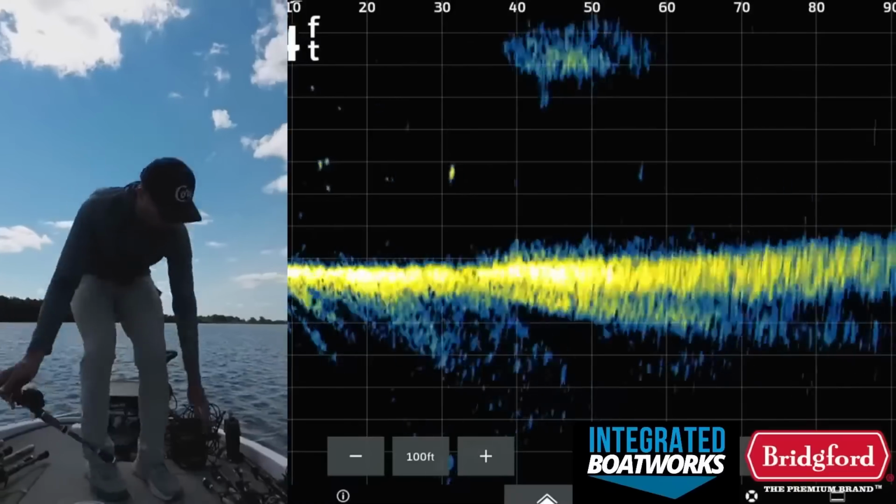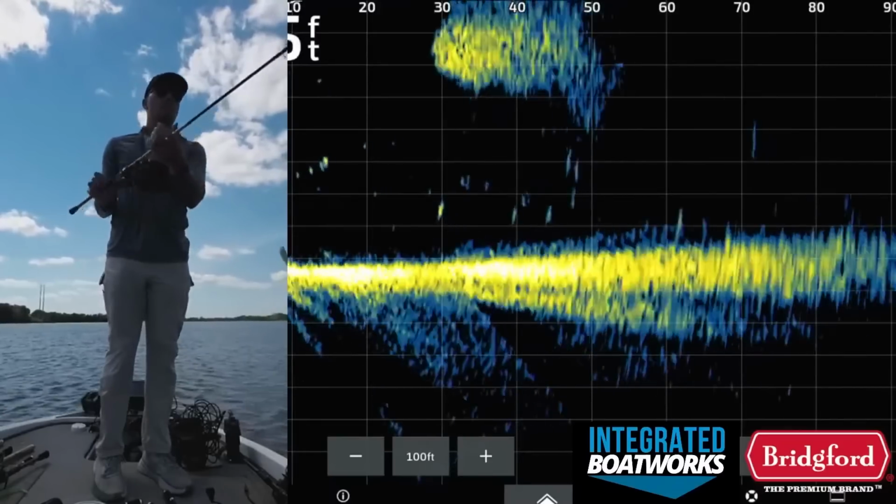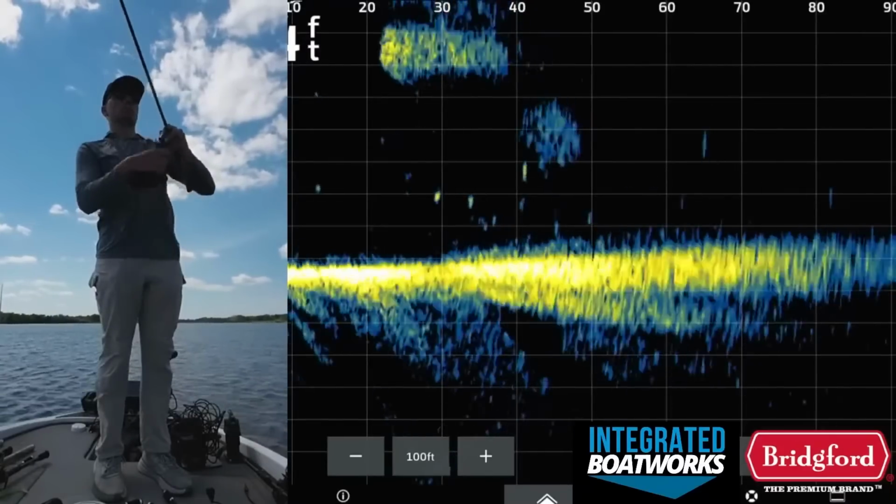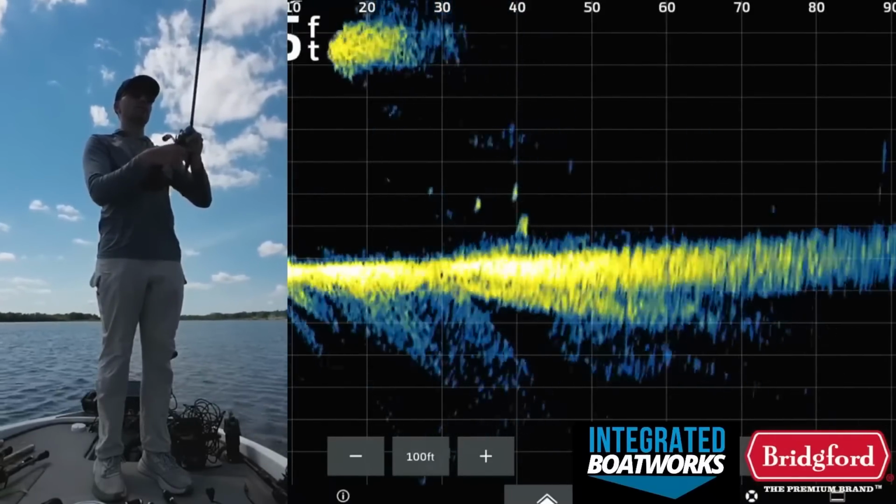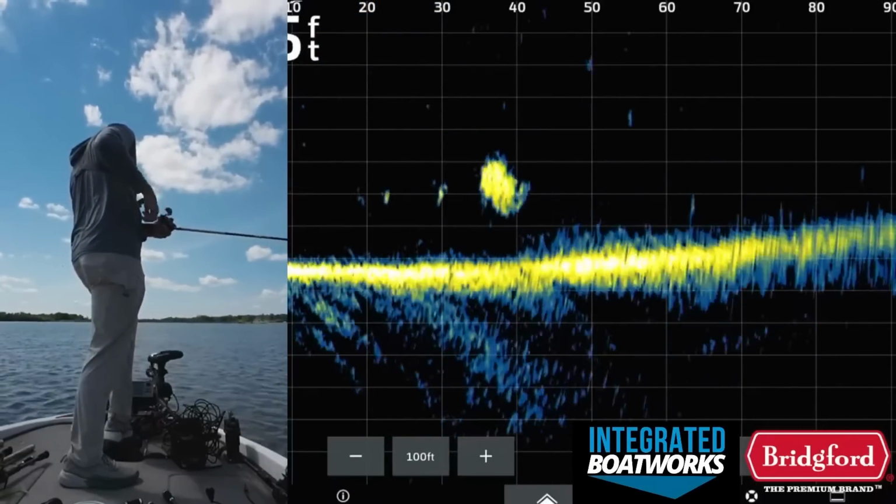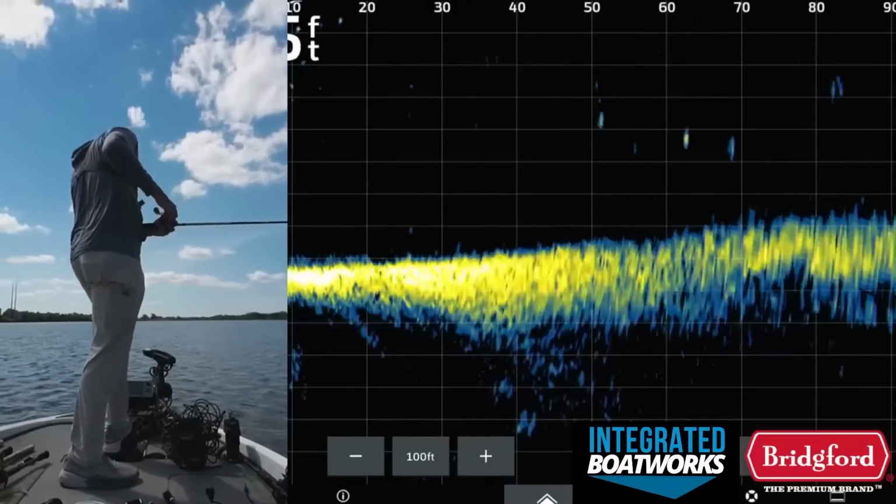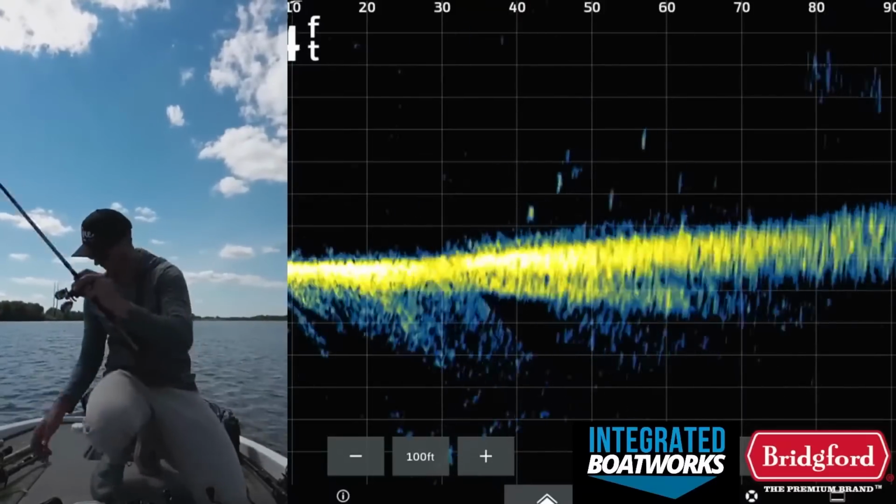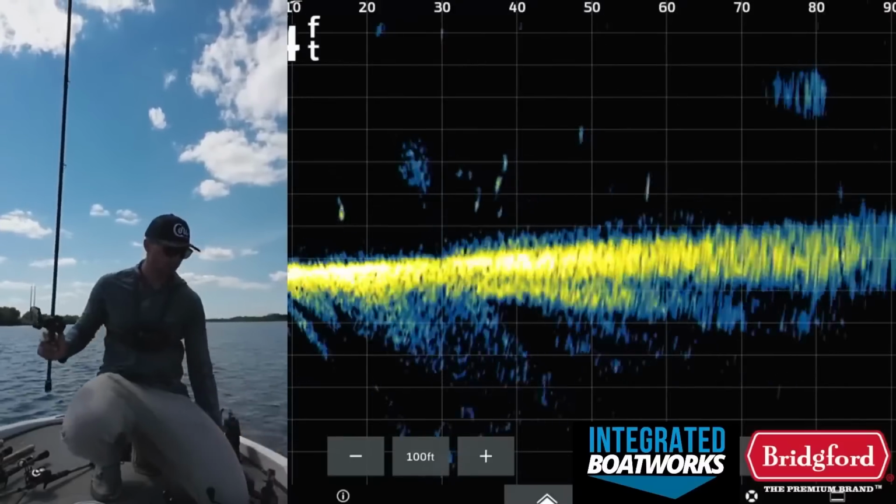they're schooling behind me. What in the world? I've not seen a schooling bass in this lake like ever. So I don't know what that was about, but that was weird. I never see them schooling out here. Guess I'll keep my tush handy over here, just in case they start schooling on me.